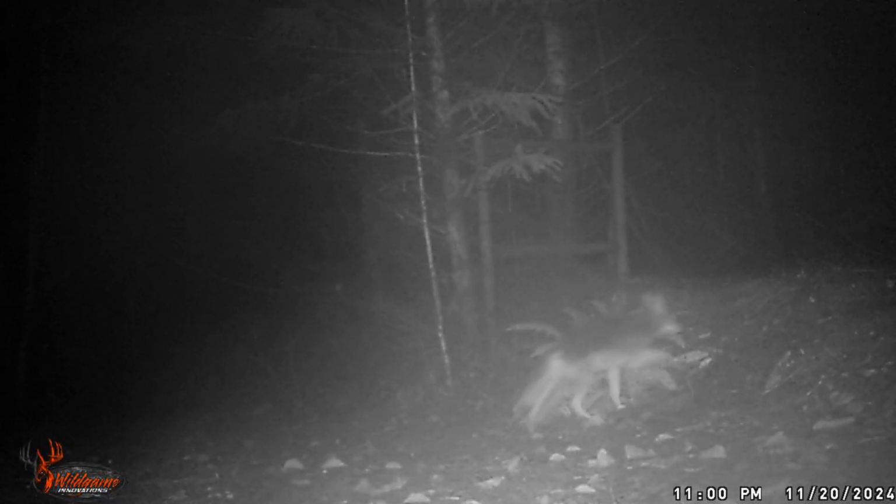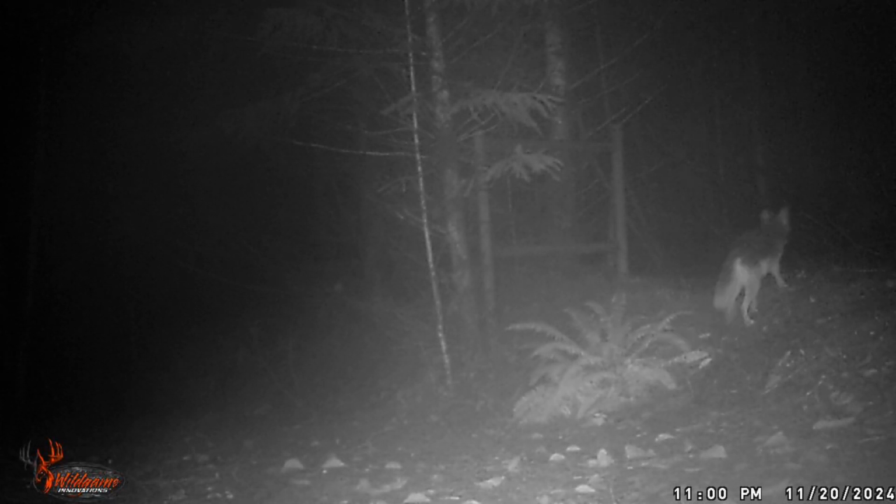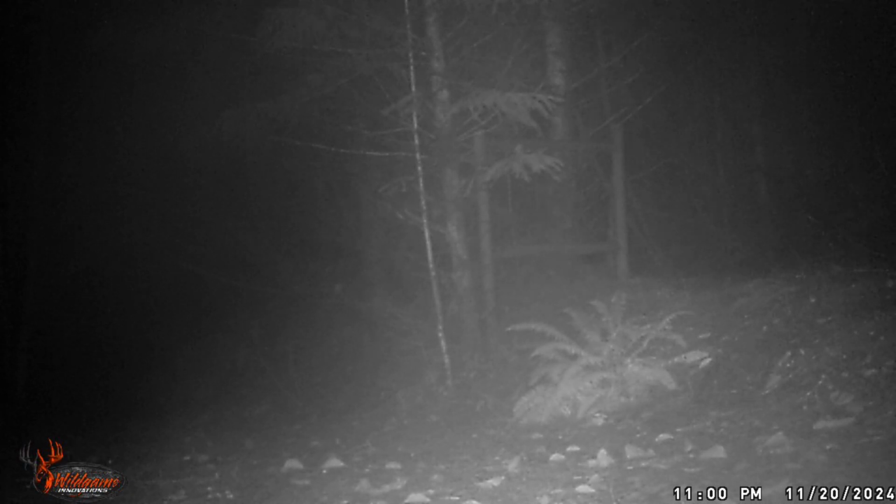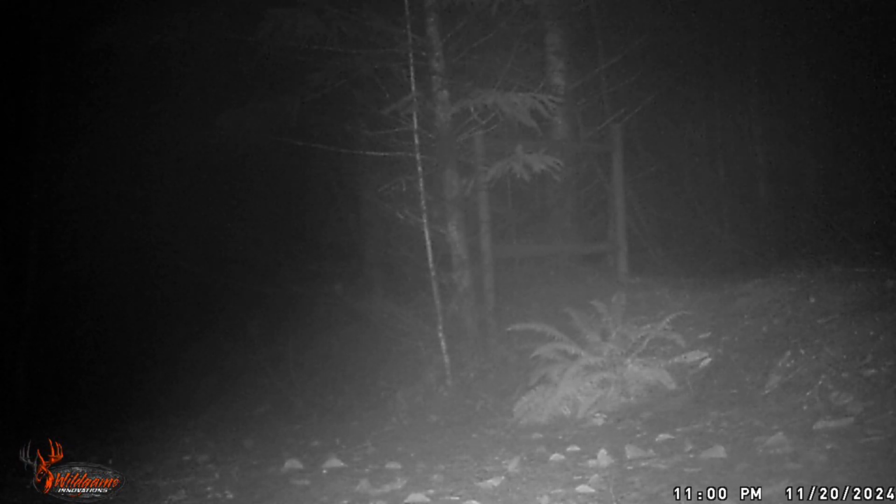So we're bouncing back and forth from deers to coyotes. So we're back to coyotes again. Here's another one I caught up at Forgotten Trail. There's a trail up there on the right hand side. There's a gate about halfway down this Forgotten Trail that you can go to the right, and that's kind of where he just disappeared to.